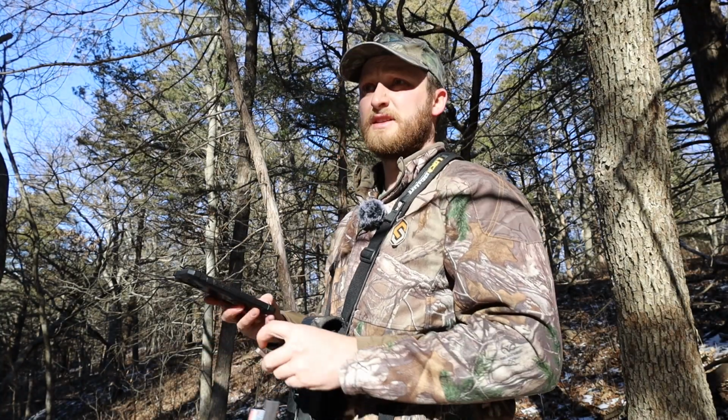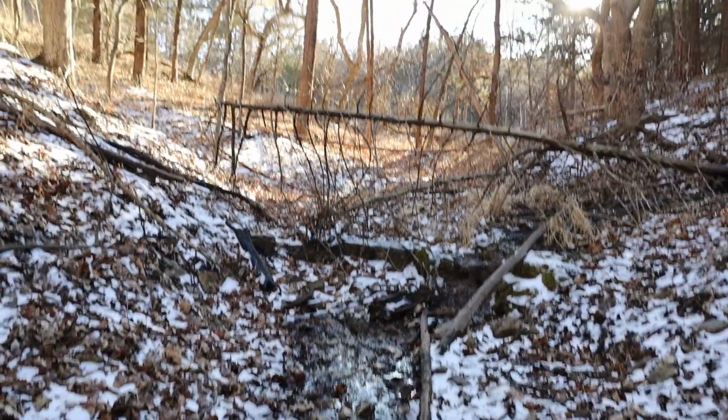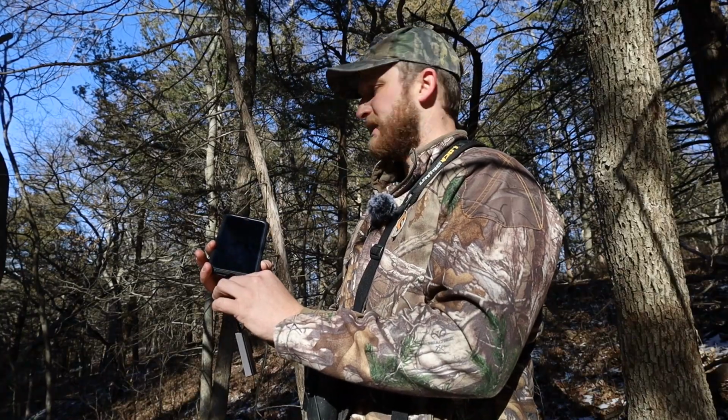$645 pictures on this camera. The spring is right down there, right just down the hill. I really like this spot. This is a pretty good hunting location.